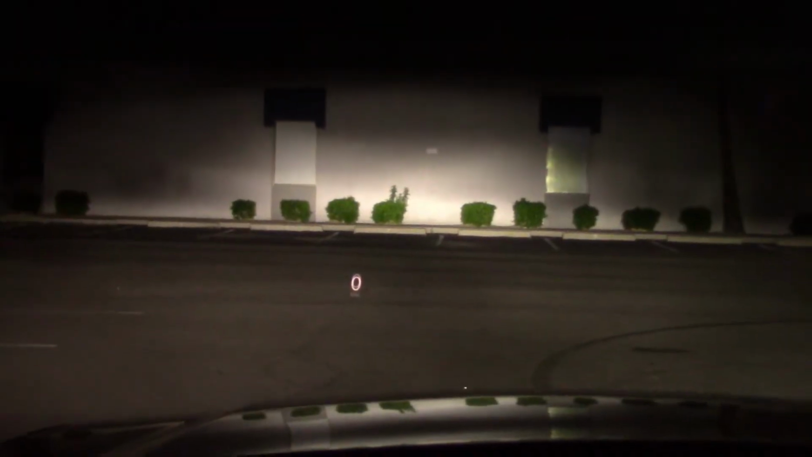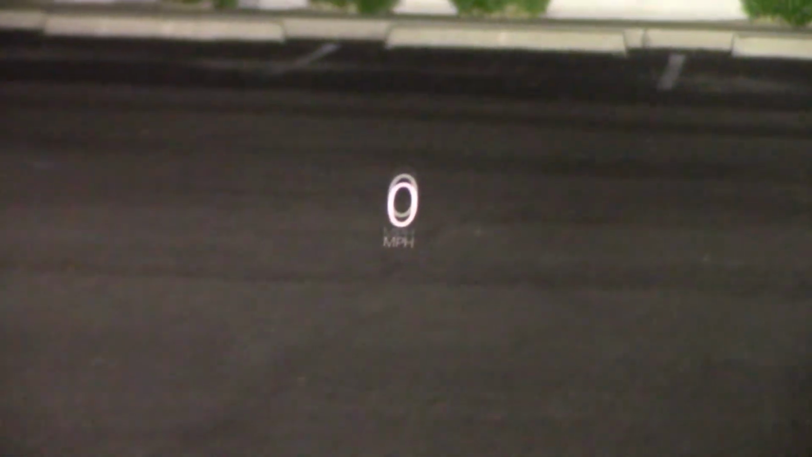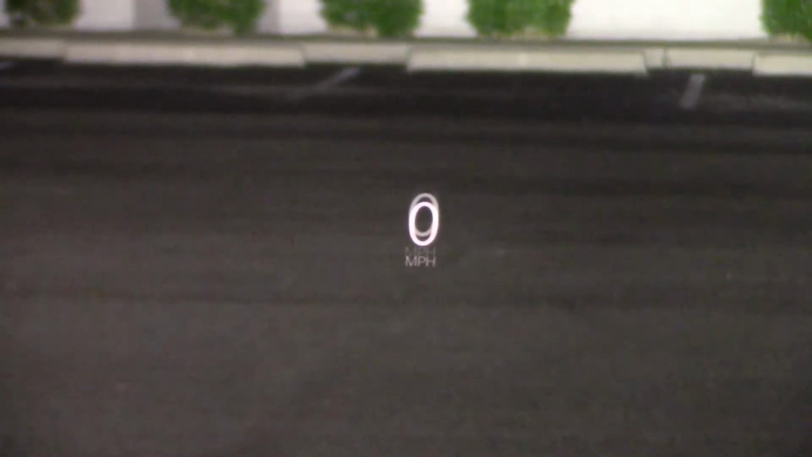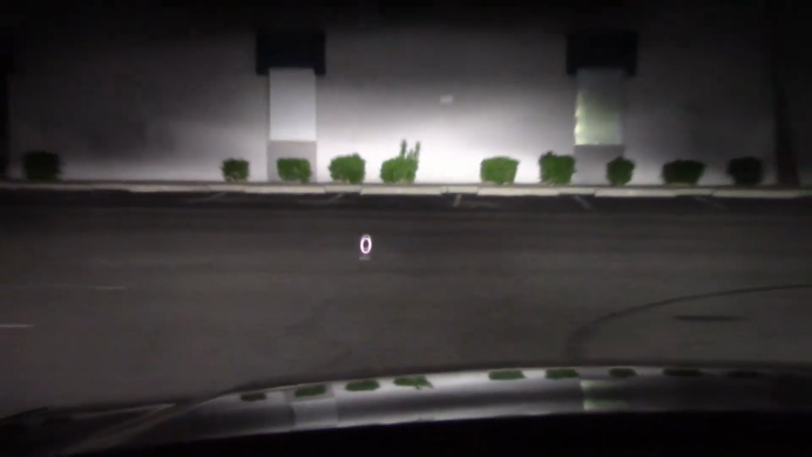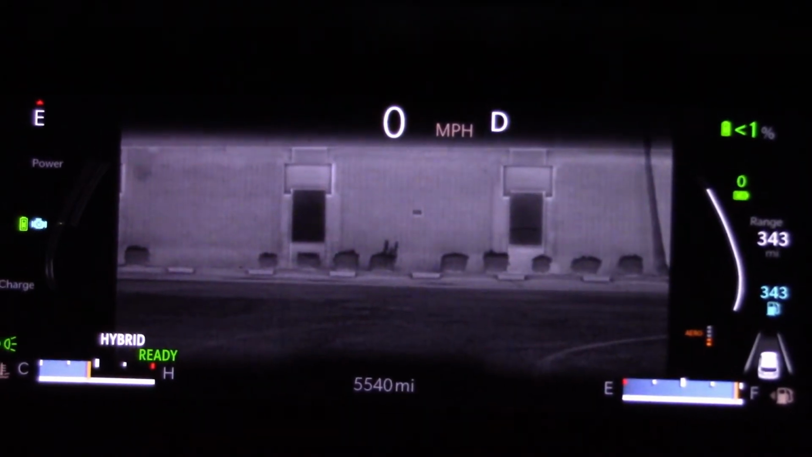And here we have the brights on, very powerful. Very, very powerful. These are pretty good. If you're wondering what that little white dot is, that's the heads-up display in the windshield. I haven't been able to figure out how to turn this off yet. We'll get to it eventually. But that does not affect the night vision.